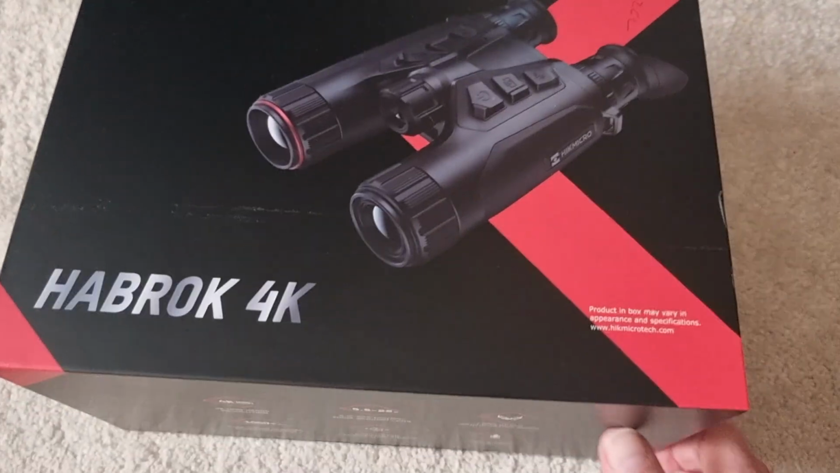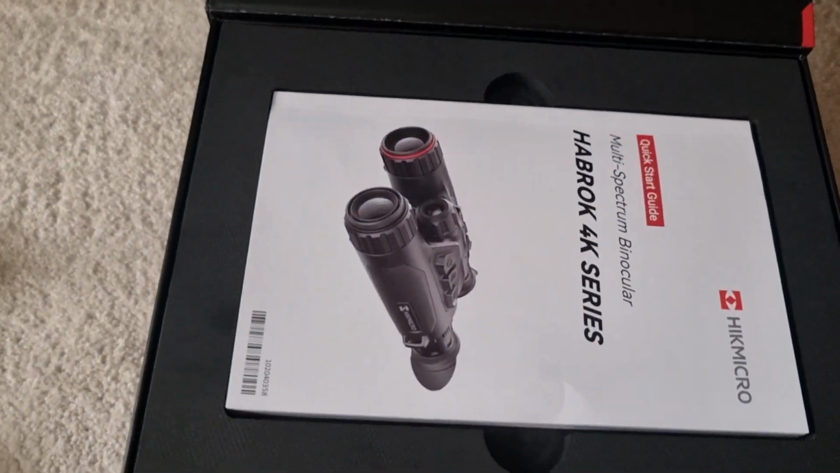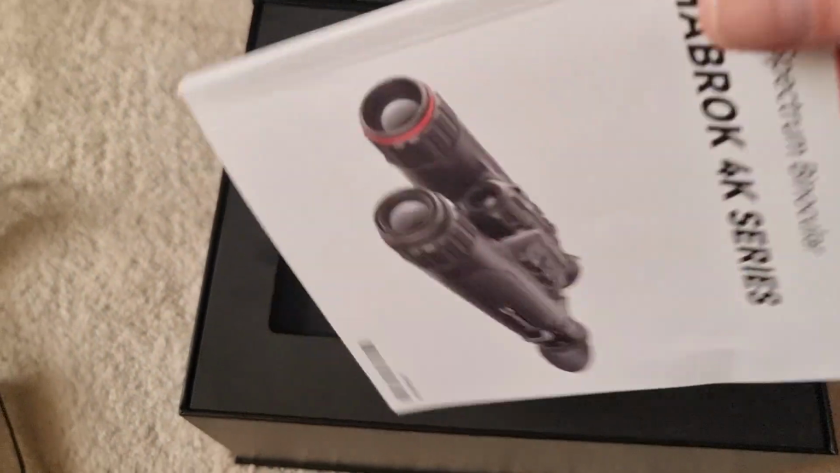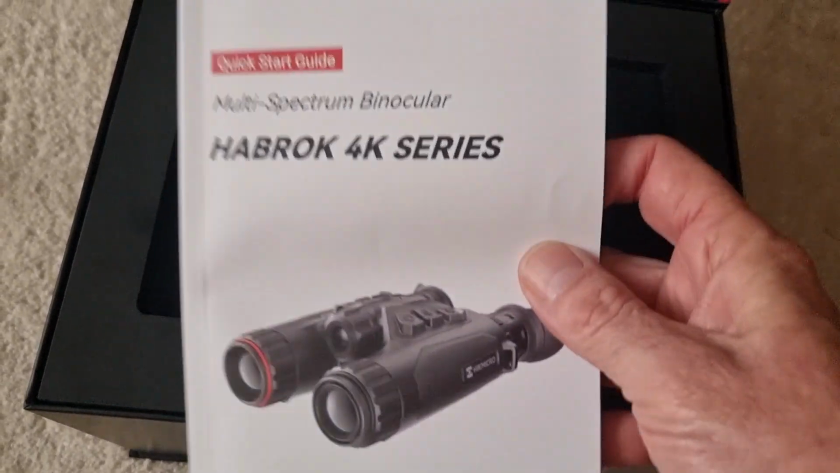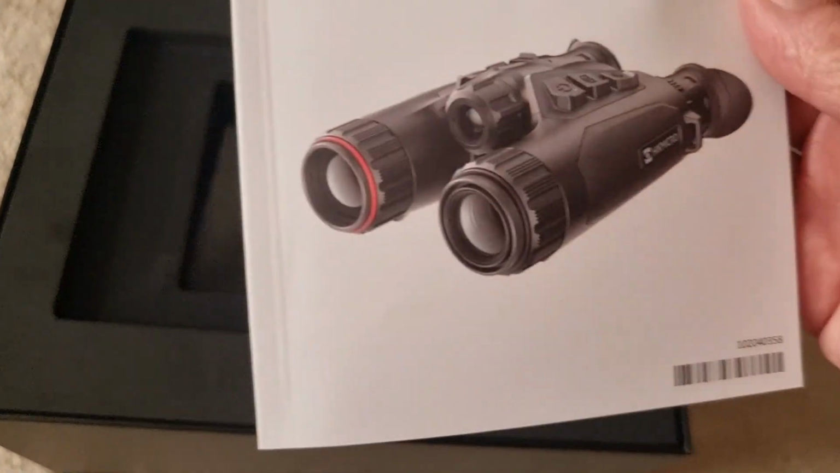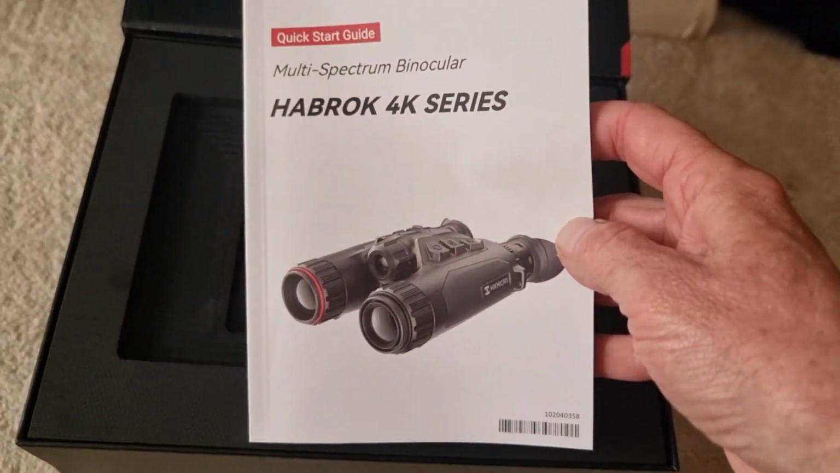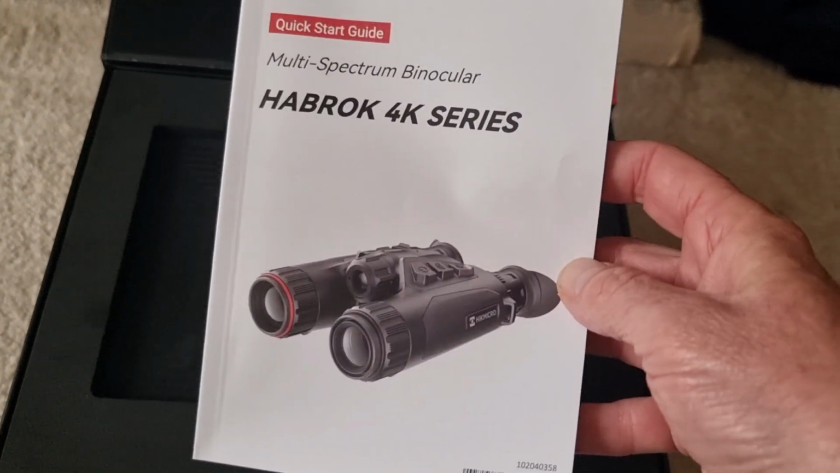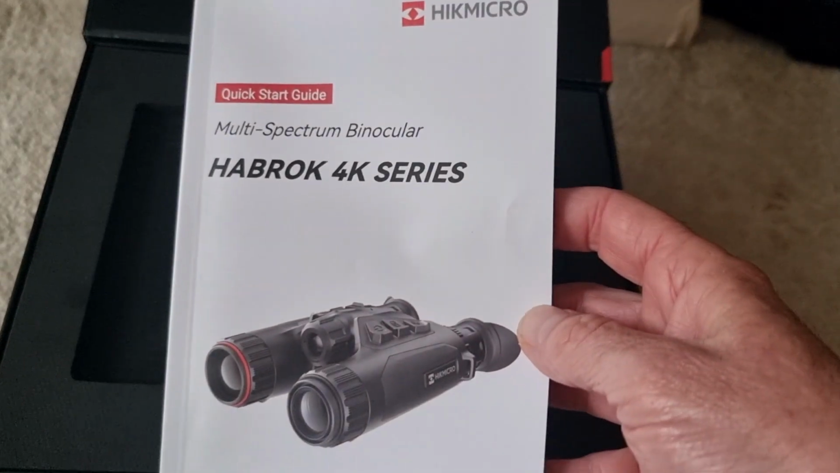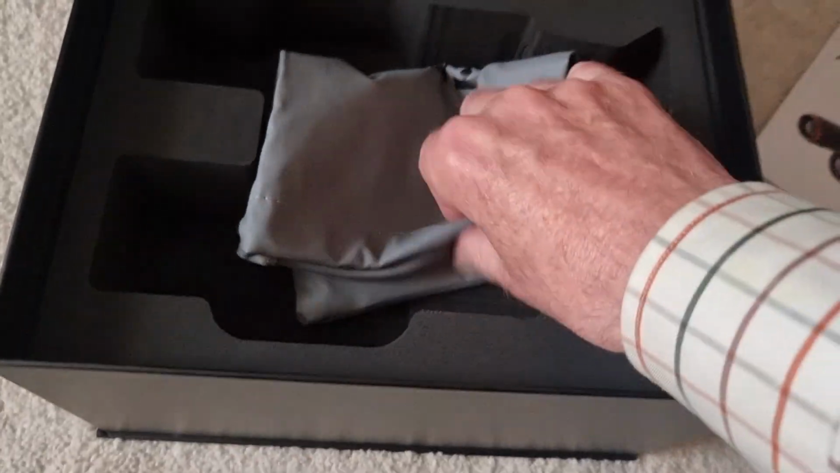So first things first, as with most Hikmicro stuff, extraordinarily good case, nice get you up and going quickly instruction book, though it has to be said that the more detailed instructions on how to use these things, you download online from the Hikmicro website. Comes in a really nice box with everything you need.